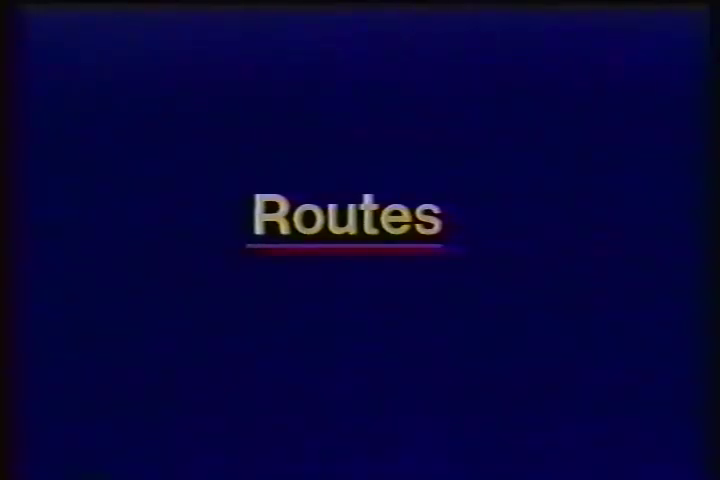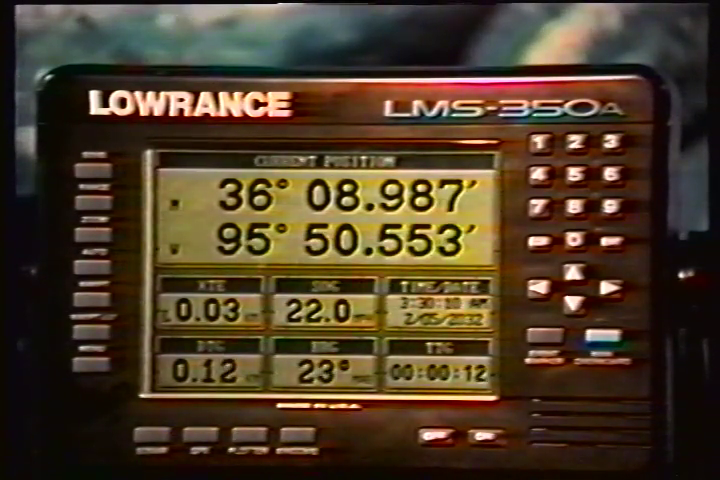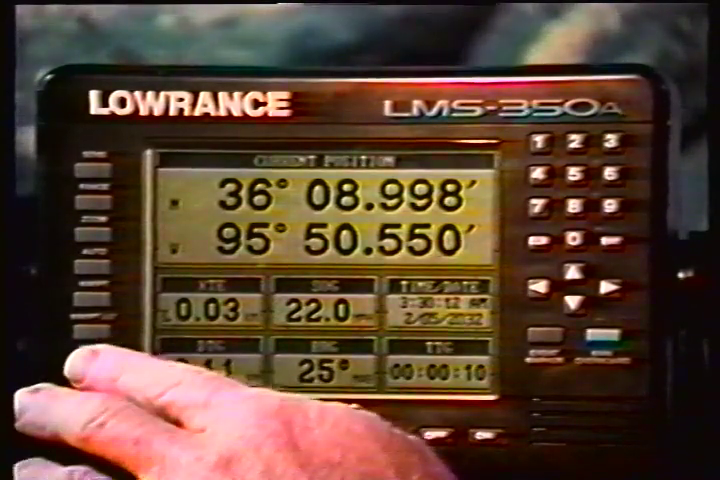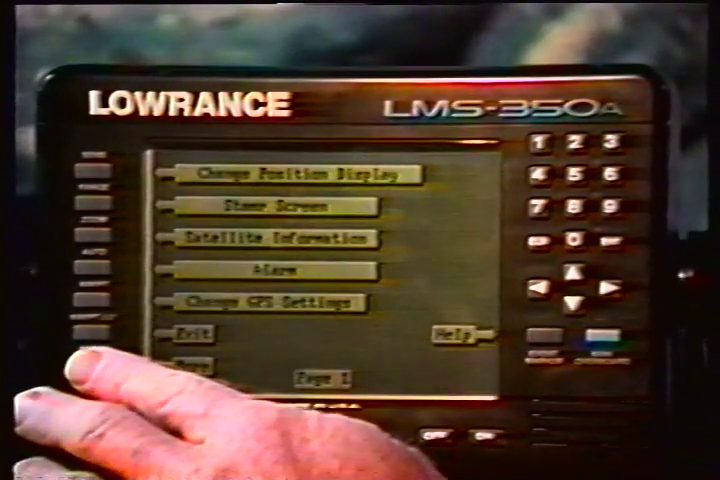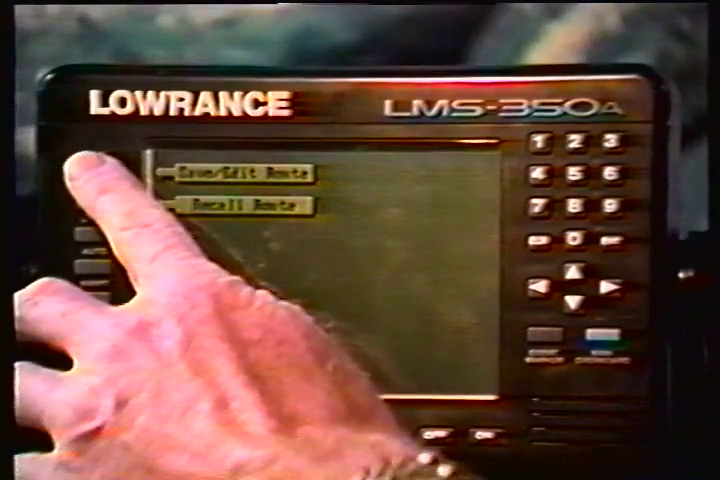A route gives you the ability to navigate to several waypoints without having to reprogram the unit after arriving at each one. To create a route, first press the menu key, then press the key next to the More label. Finally, press the key next to the Route Planning label. Now press the key next to the Save Edit Route label.